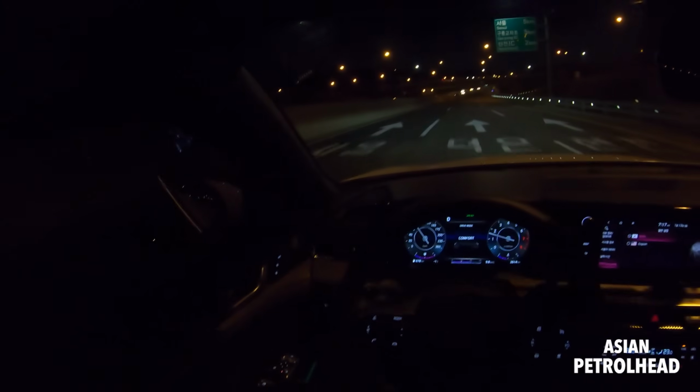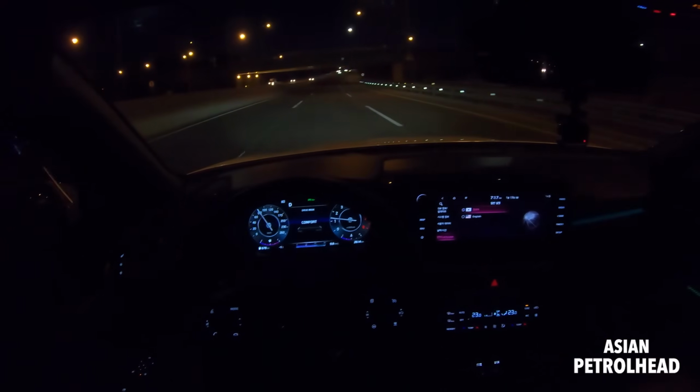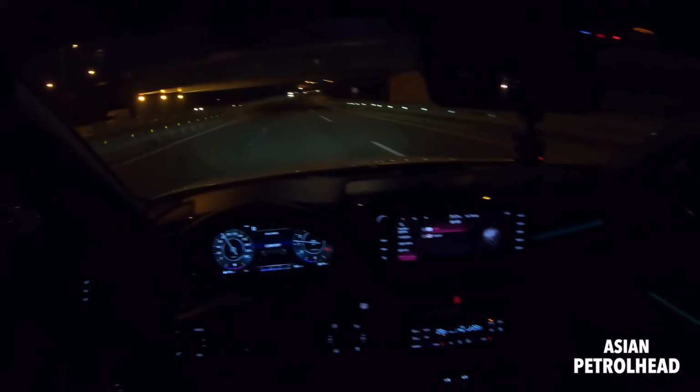So you can of course tell it to open this window too, and you can also tell it to, let's see.